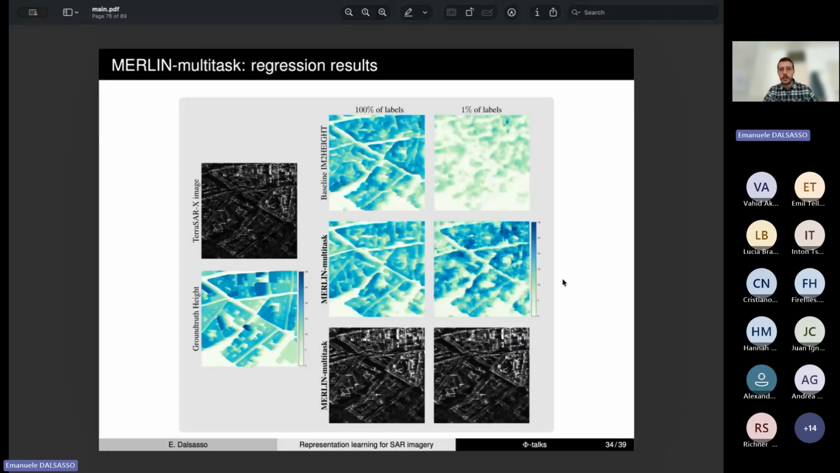The same can be seen for height estimation, where we have a good result even when only 1% of the labels are annotated, and we see that the considered baseline completely fails when only a few samples are provided to train the model.